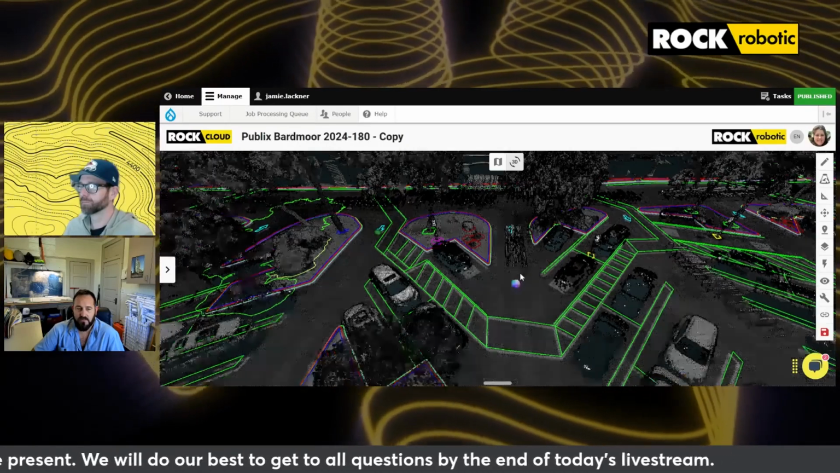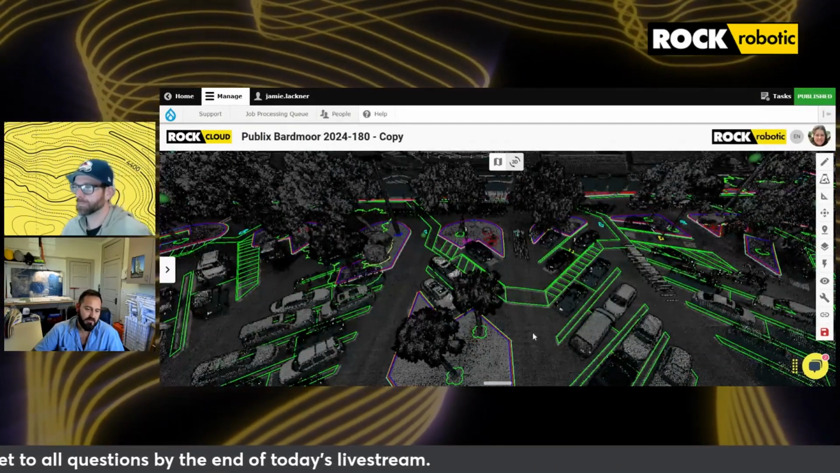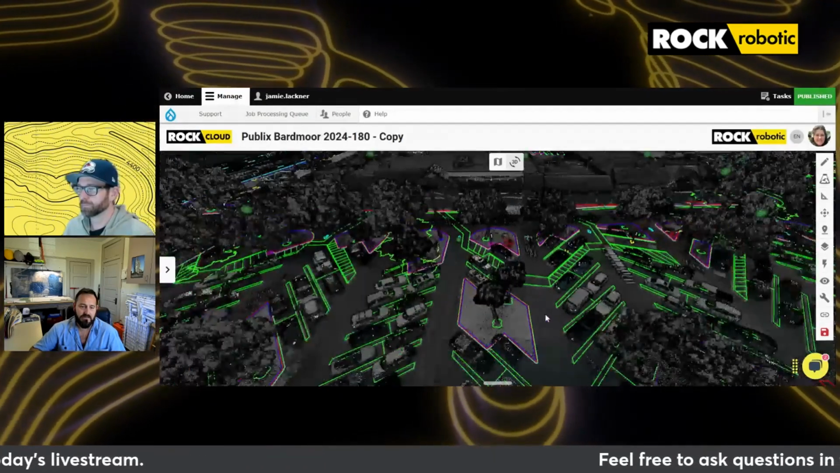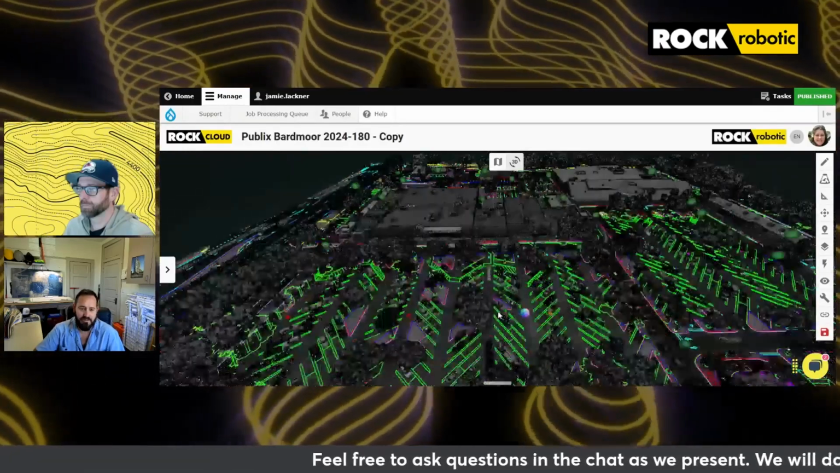Yeah, I believe you're looking at a public site, and it's a Publix, but they own a much bigger site, and there's a lot of different storefronts there. It's a much larger property than just one store.